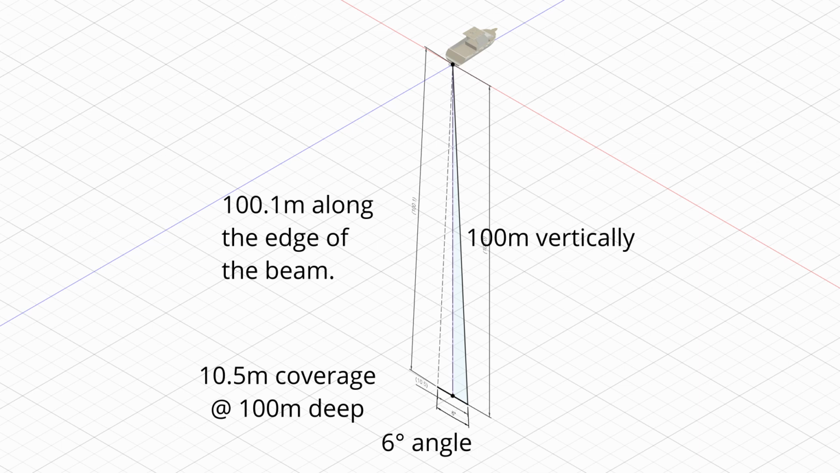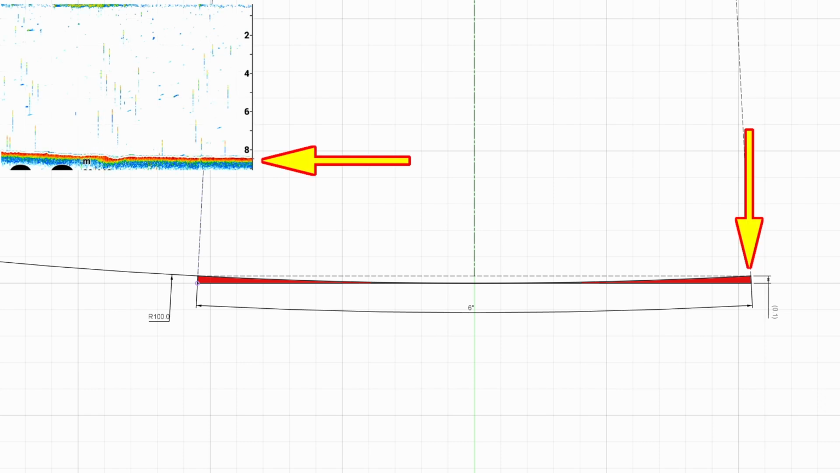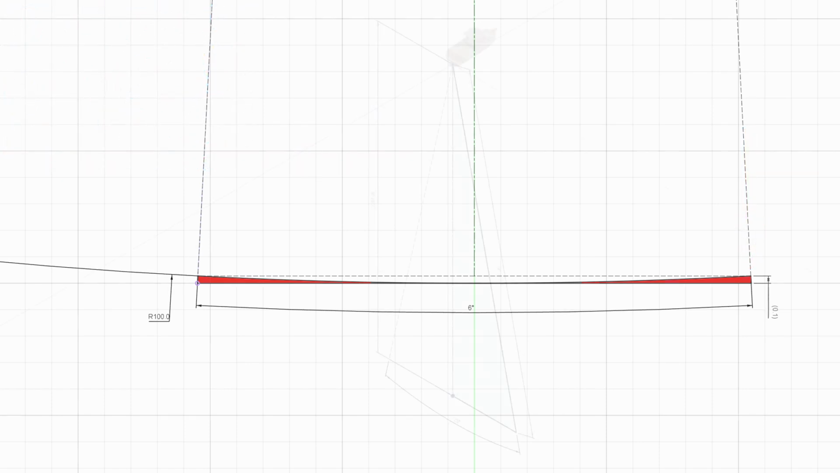The greater the difference in the distance travelled between the centre of the beam and the outer edges of the beam, the thicker that line will appear. This is known as the shadow area of the beam. This slide shows the shadow area of the 6-degree beam at 100 metres depth. What happens with this is that any fish within that shadow area, which is 0.1 metres or about 4 inches deep, cannot be detected. The shadow area for that narrow beam is really quite negligible on a flat seafloor.